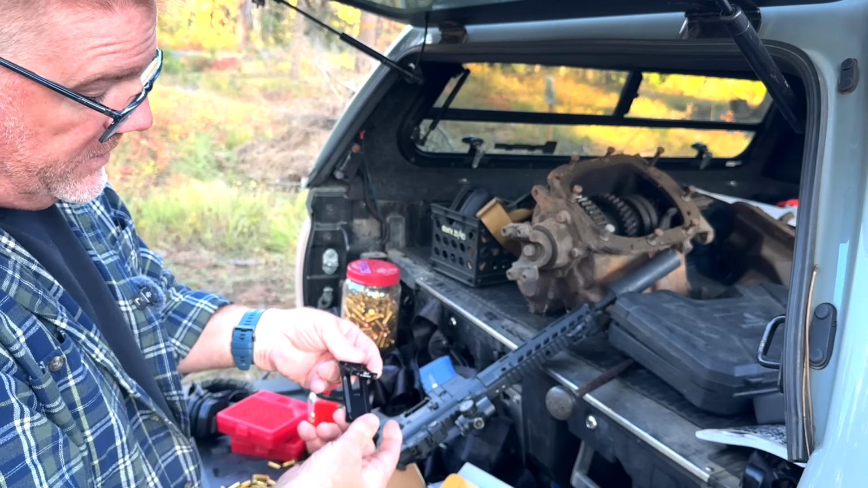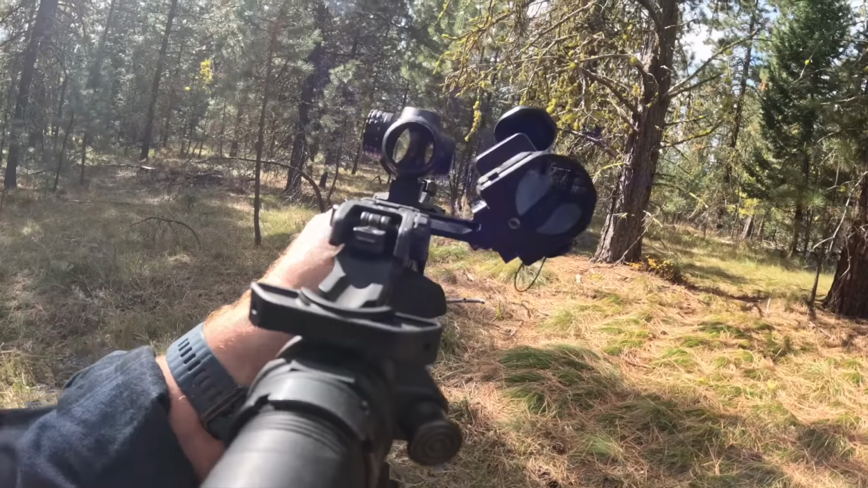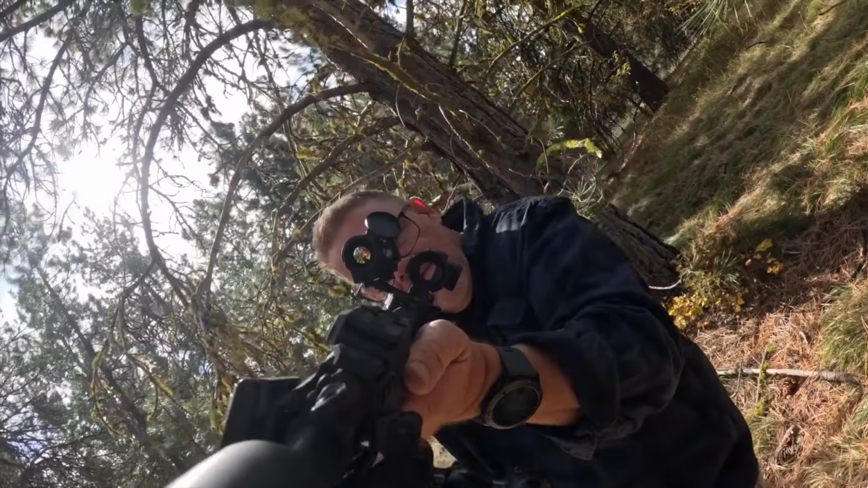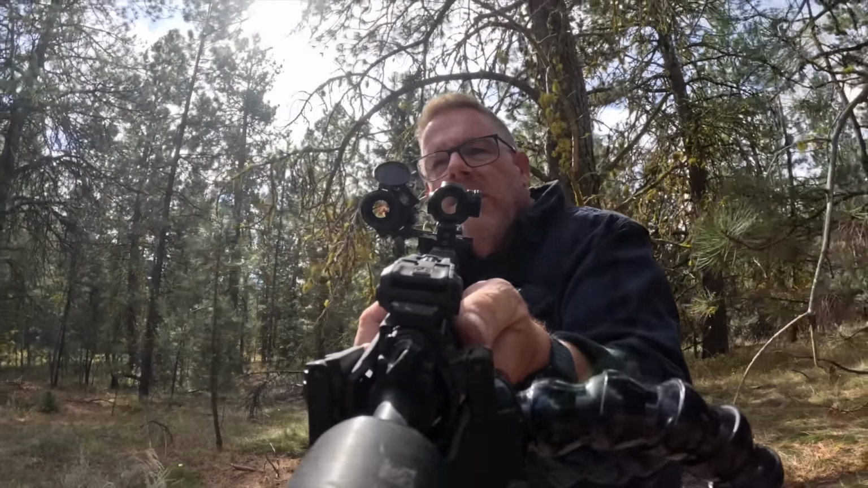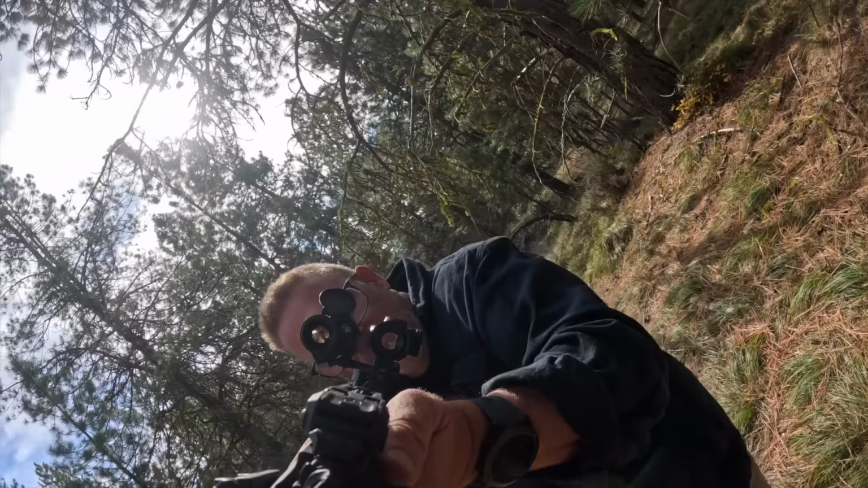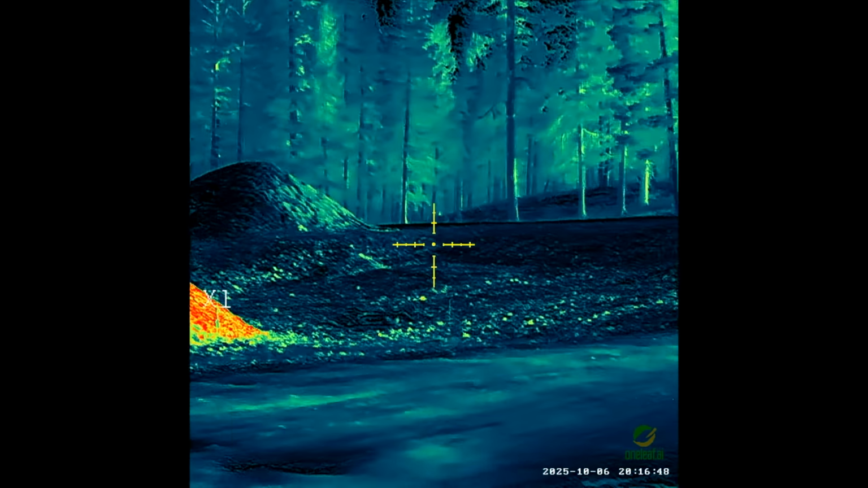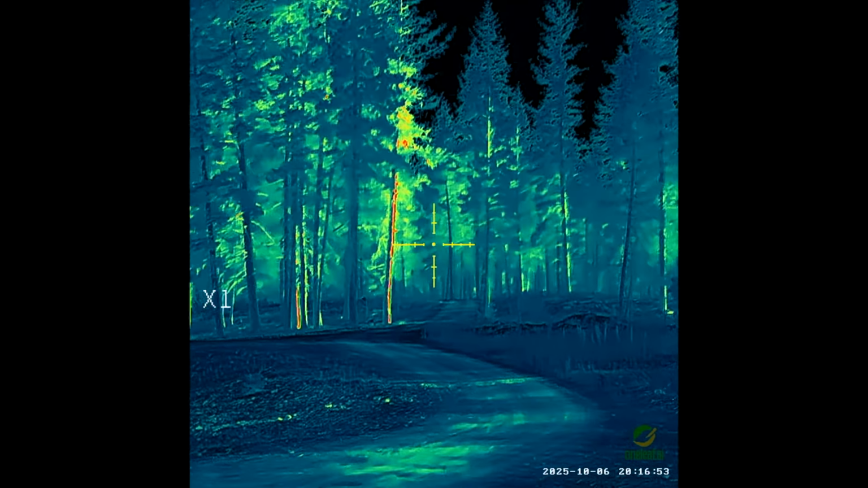Now this is the kind of stuff you usually have to pay a lot extra for. And then you've got a QD lever right here that is going to allow you to mount this directly onto your rifle. And now I've got the use of my primary optic, but I just have to glance over to the right and I'm able to scan the woods with my thermal sight, but not occlude my regular daylight fighting sight. This has got a 640 pixel resolution sensor, and you're going to get a display resolution of 720 pixels. There's a 1:6 power digital zoom built into the Mars Mini.